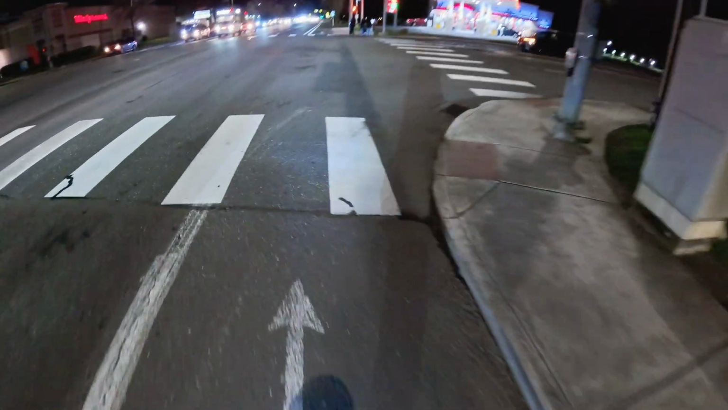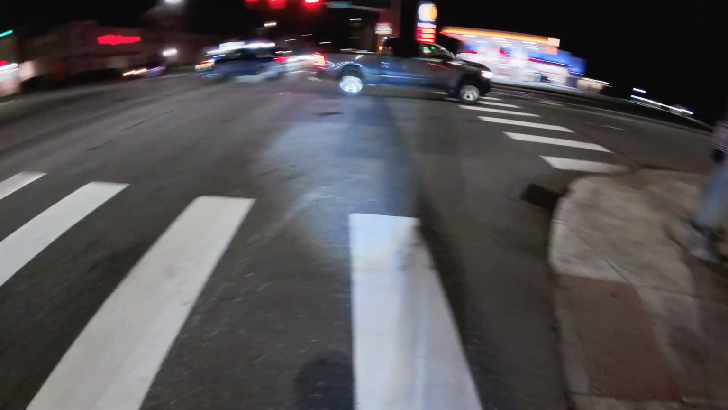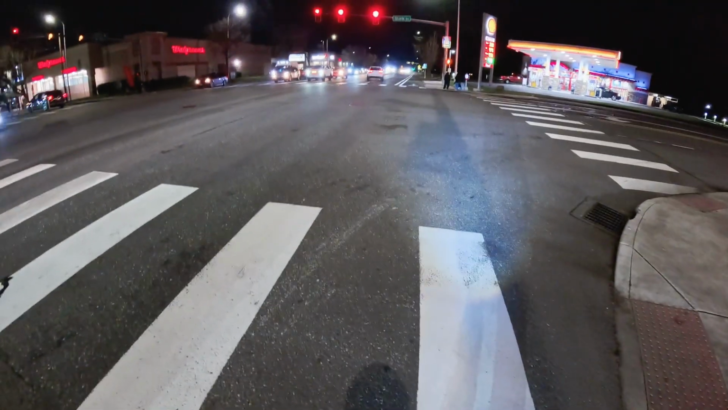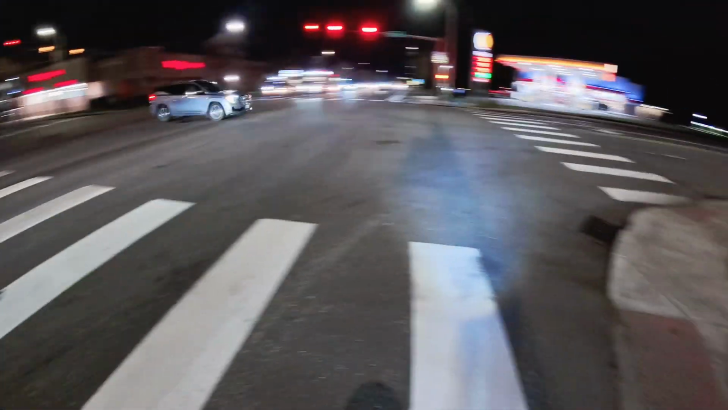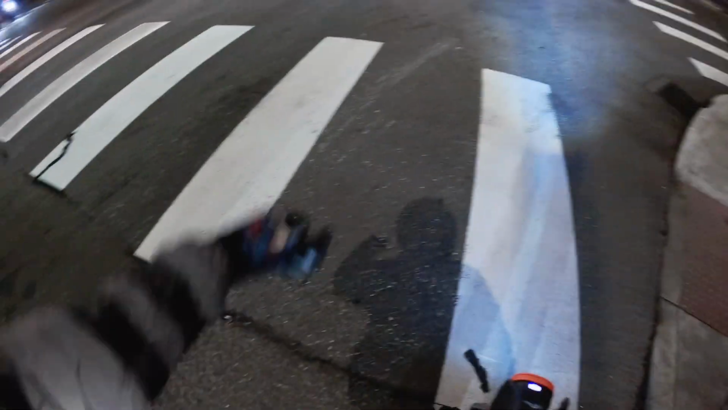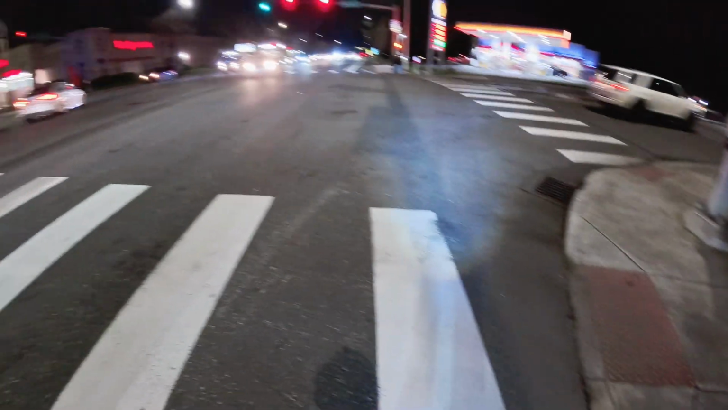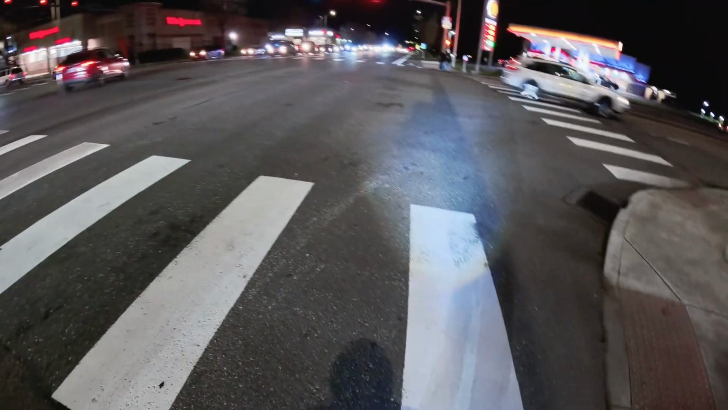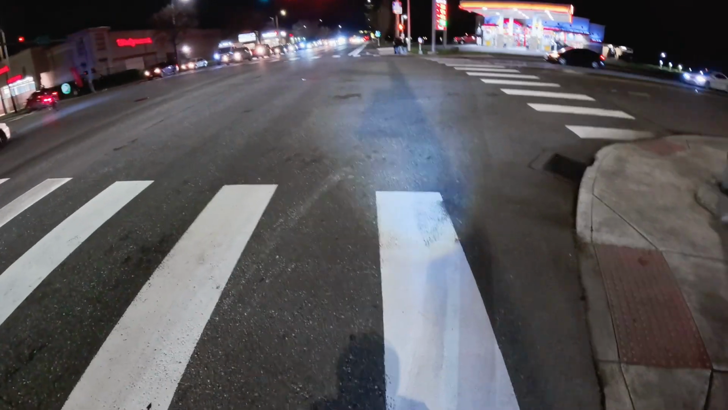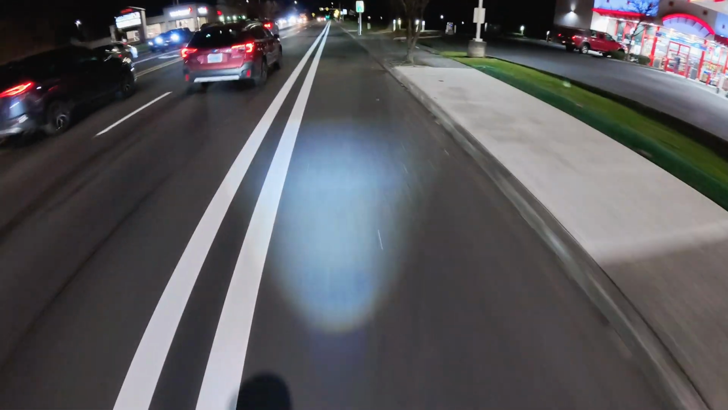Yeah, Gresham, they really did pretty good with all the bike lanes and stuff. I feel pretty good riding in these lanes, and they go all over town, so it's pretty awesome. And I do have my super duper high reflective jacket on, so I should be pretty visible. And also this unicycle has a pretty good light. I think most electric little things have good lights, and this one definitely has a pretty good light.